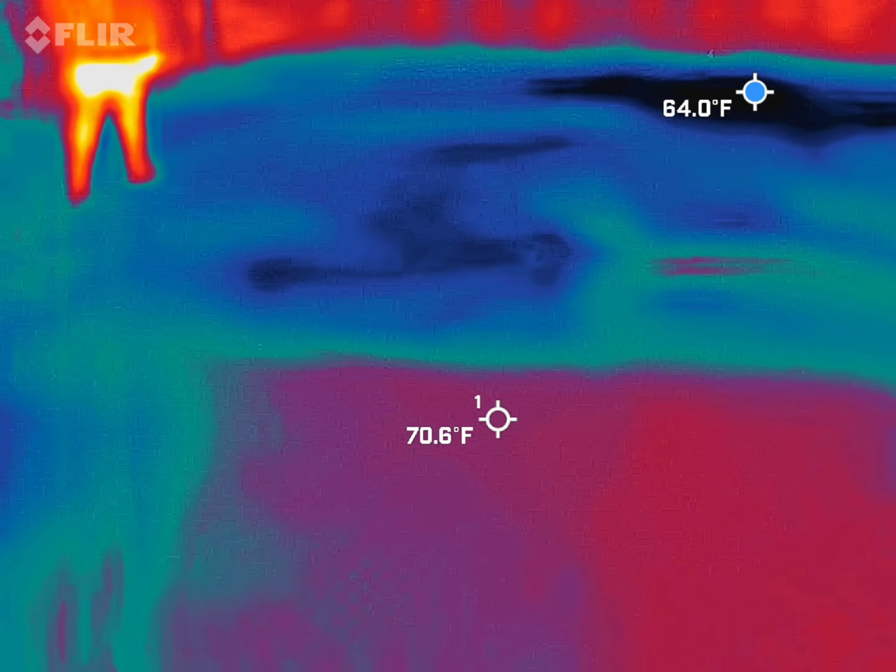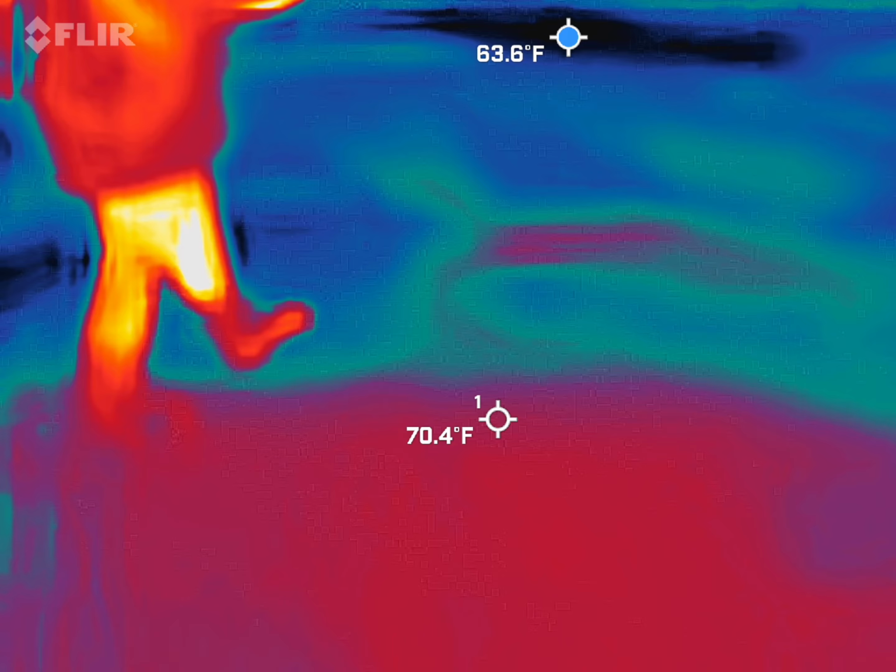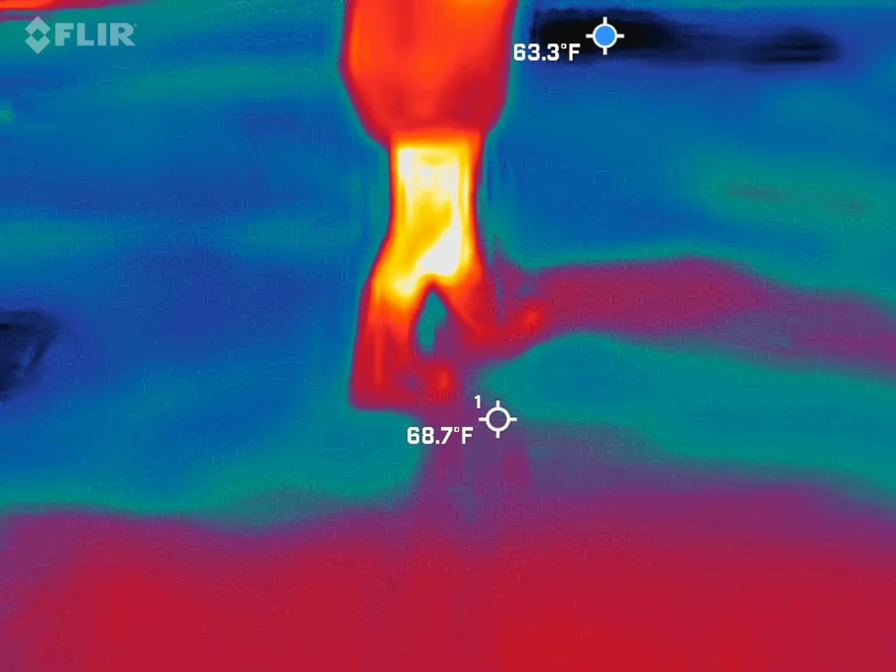Have you done ghost tours down here before? Never. Nope. Okay. How long have you lived here? Eight years now. We moved from Massachusetts. Okay. Yep.